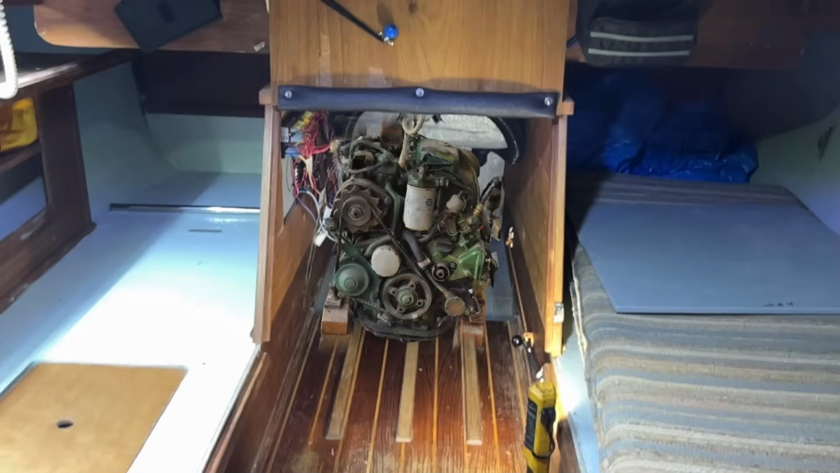In reality, the engine would be 3 inches or so lower than it is in this video, on this image. Like I say, whenever that floor panel or the cabin sole gets cut out, the engine actually drops down lower than that. The oil pan drops down underneath the cabin sole, so it would be lower than in this image.